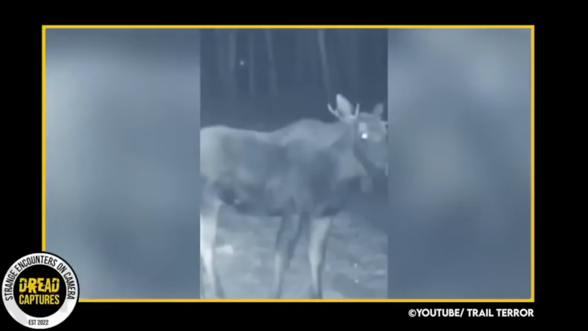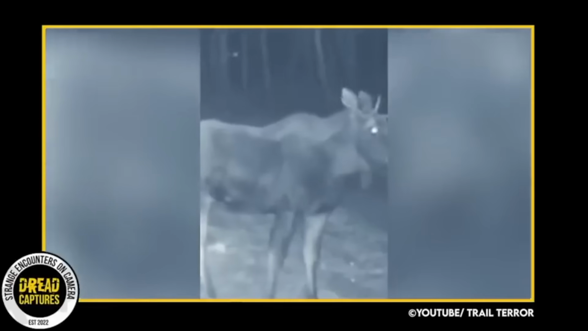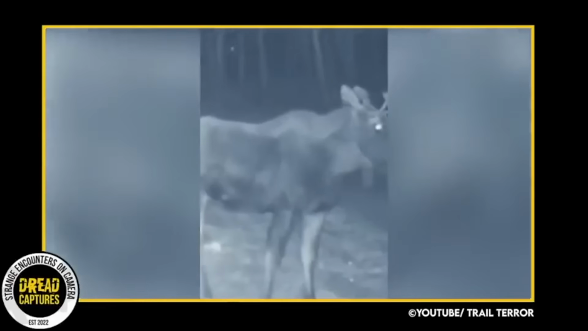This footage here captures a moose staring directly into a trail camera. However, the frightening aspect of this video is what appears in the background, behind the trees. A set of glowing eyes is visible, appearing to stalk the moose. These eyes move from one side of the screen to the other, at the height of a person. By the end of the clip, the moose appears to have noticed this presence.